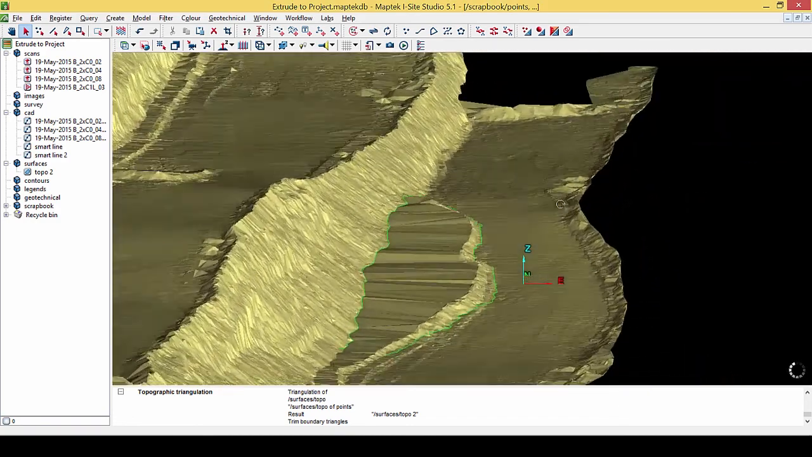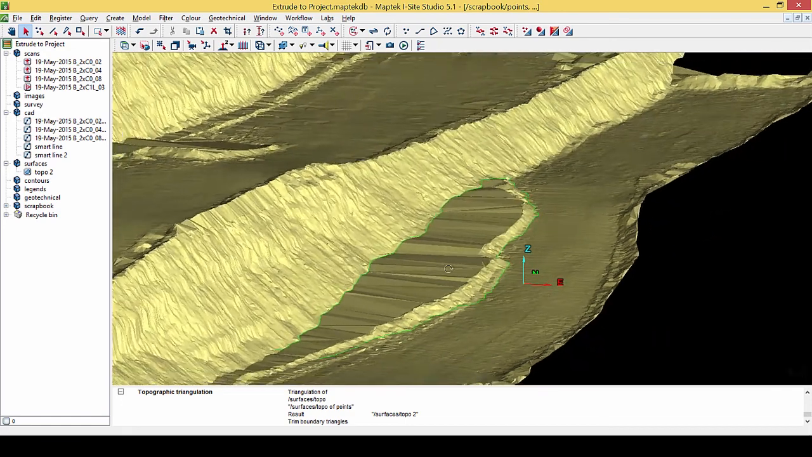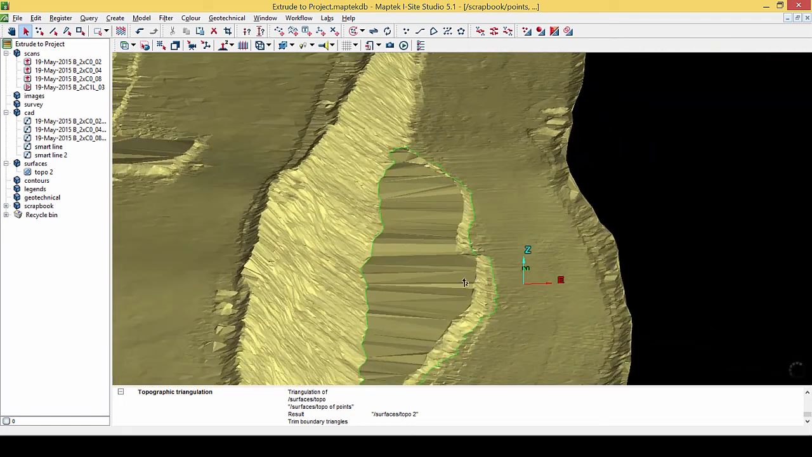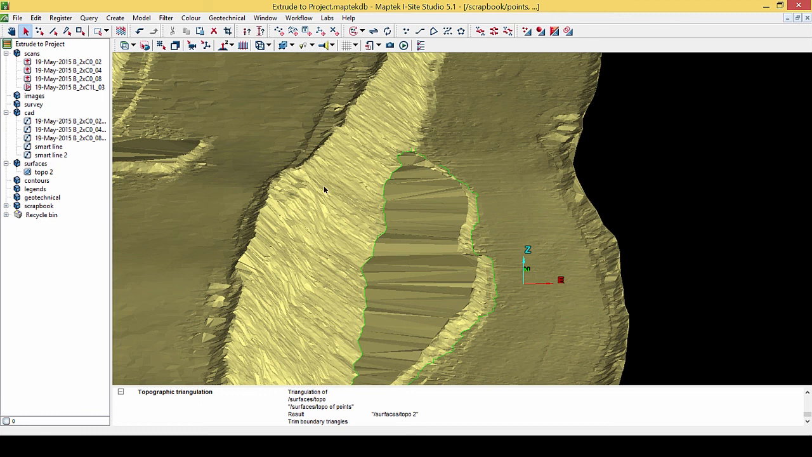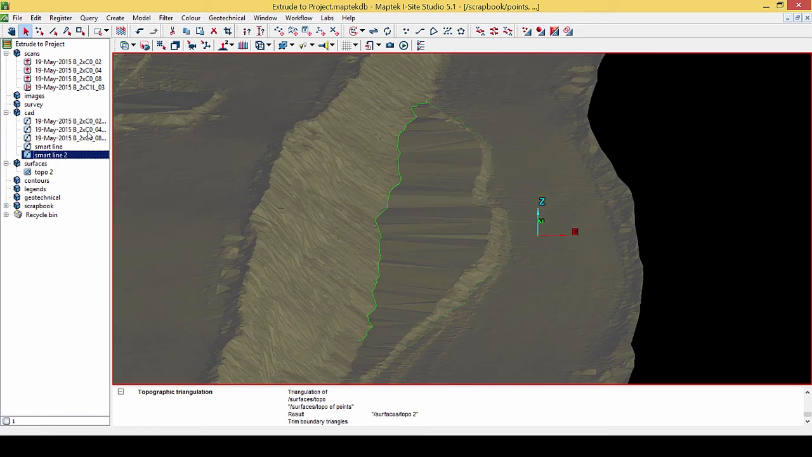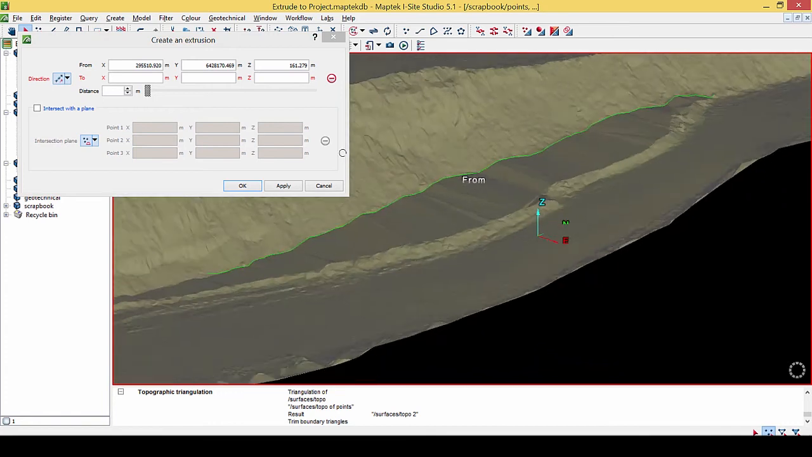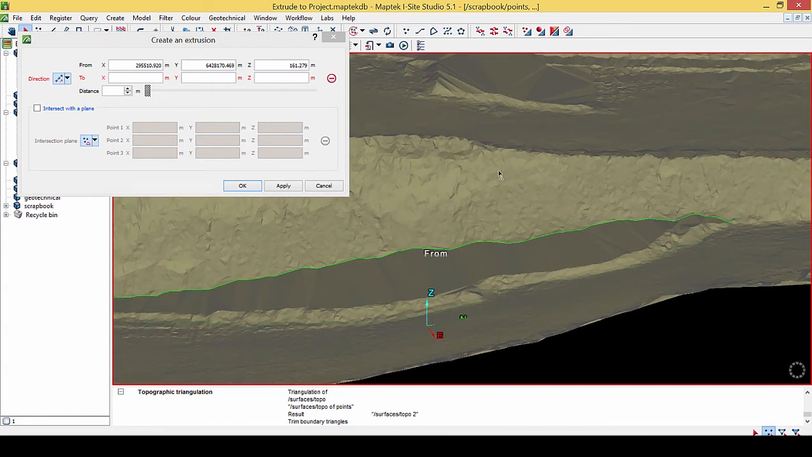Alright, now the next step is to create a bit of a surface at the angle of this wall, and I'll probably use a patch something like that rather than this steeper section. So to do that, this is the wall. Let's create an extrusion, and I want to create it from here and go in a downwards direction like so.